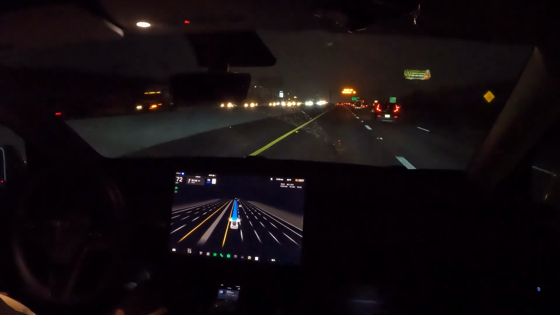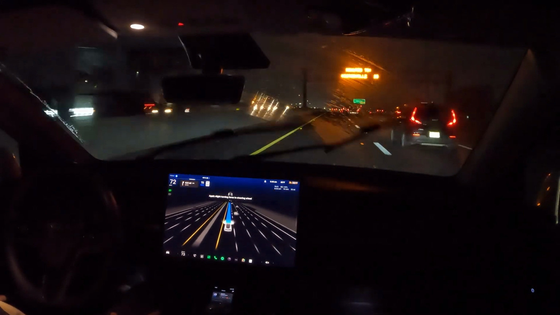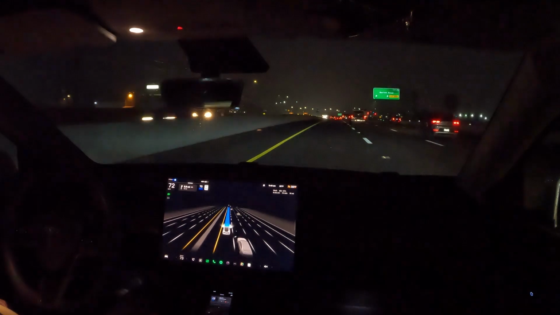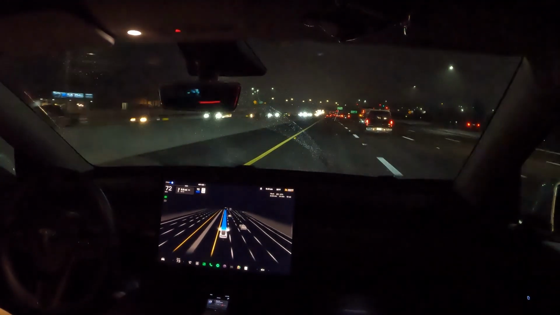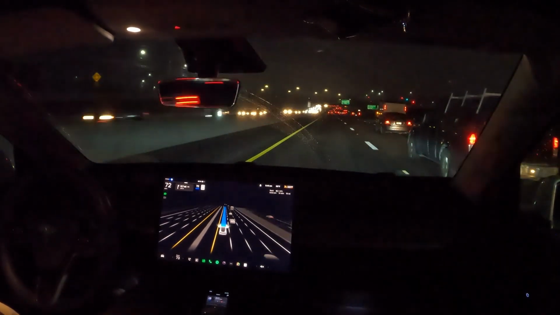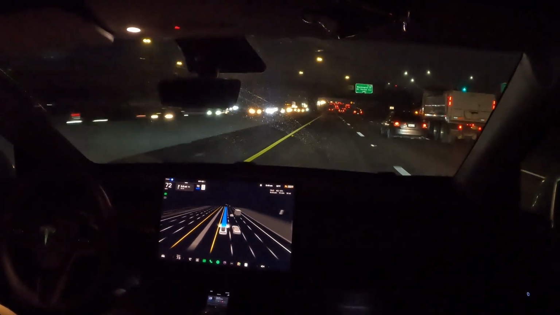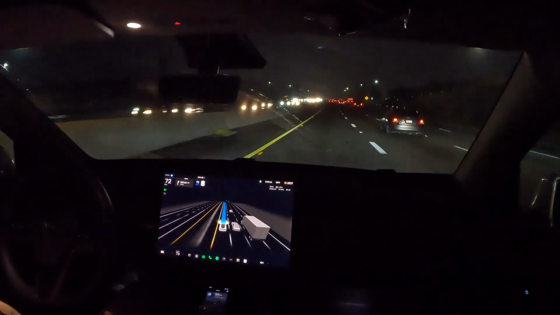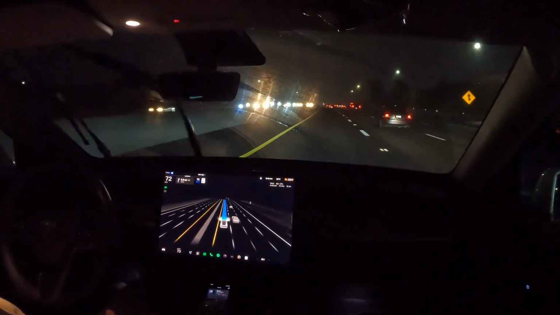There are some cars that want to go about 80 to 85 miles per hour at this time of day. I'm not one of them, so there are going to be quite a few cars going around me, which is completely fine. It's doing perfect.